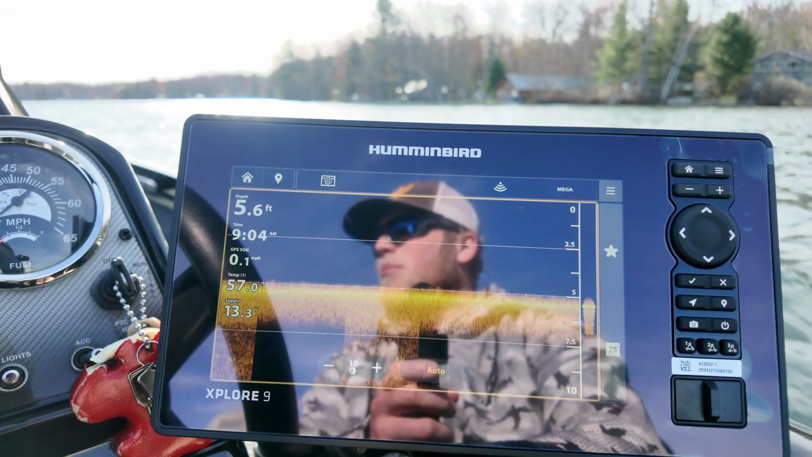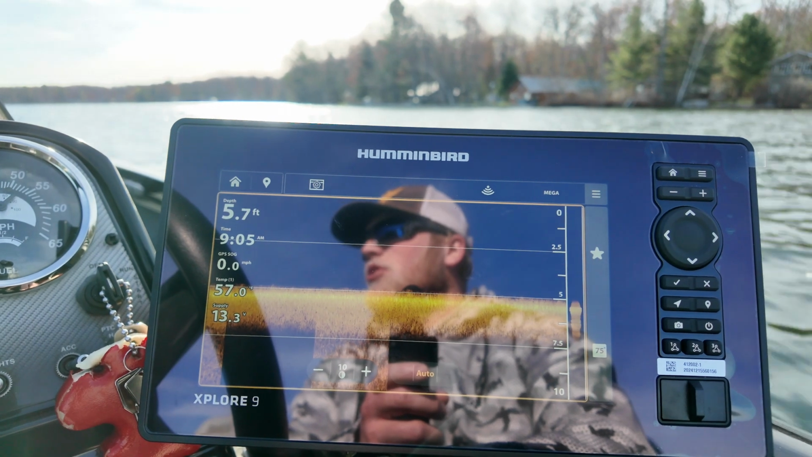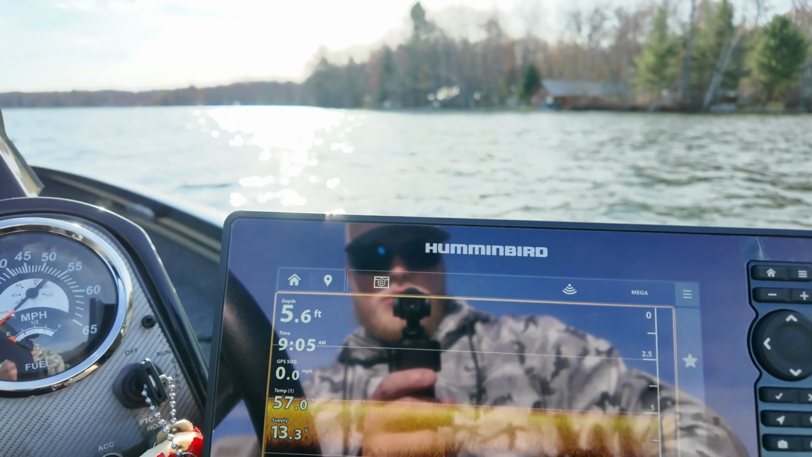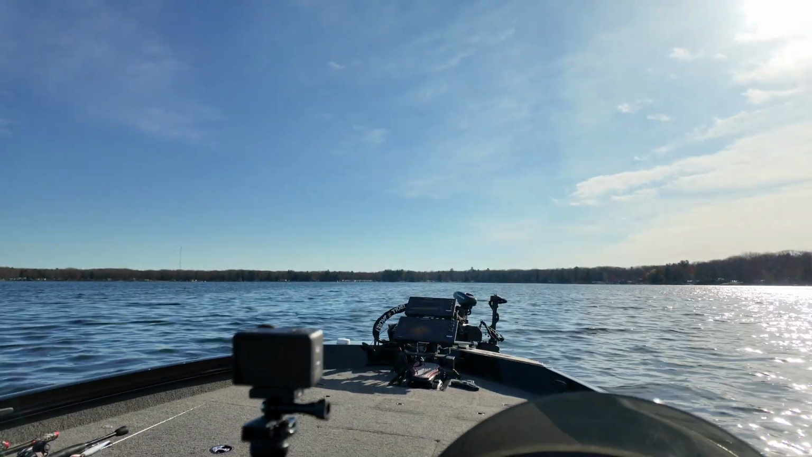And this one says only 5.7 feet. 5.8. So I think my water level offset needs to be changed on my Mega Live. So let me go do that, and then we will get on that camera and get fishing.